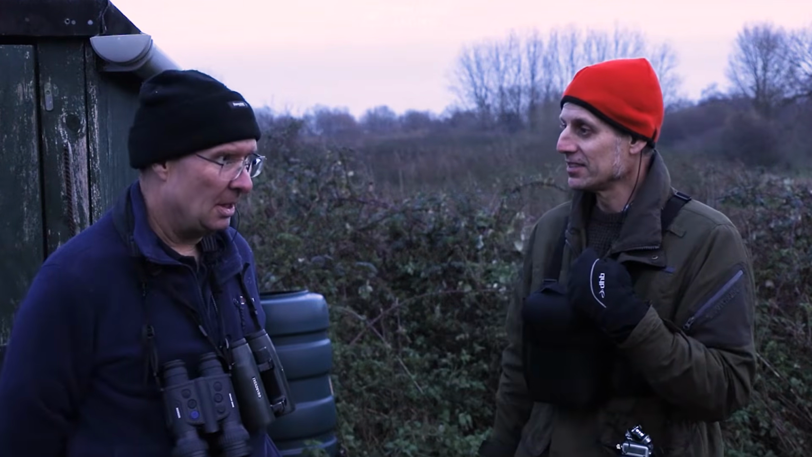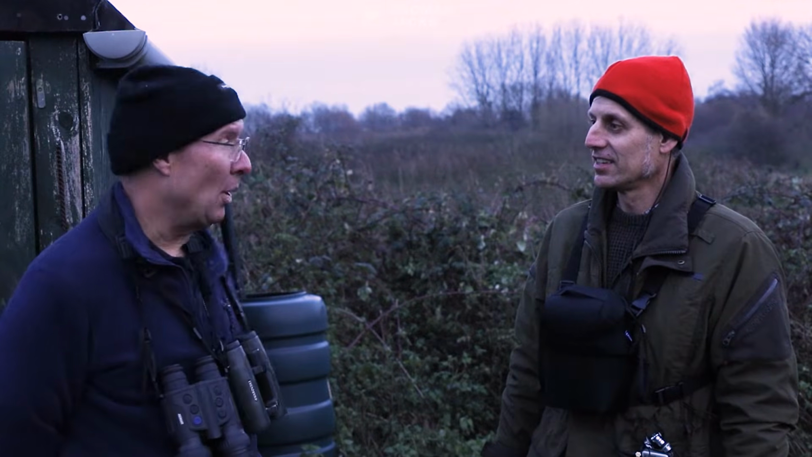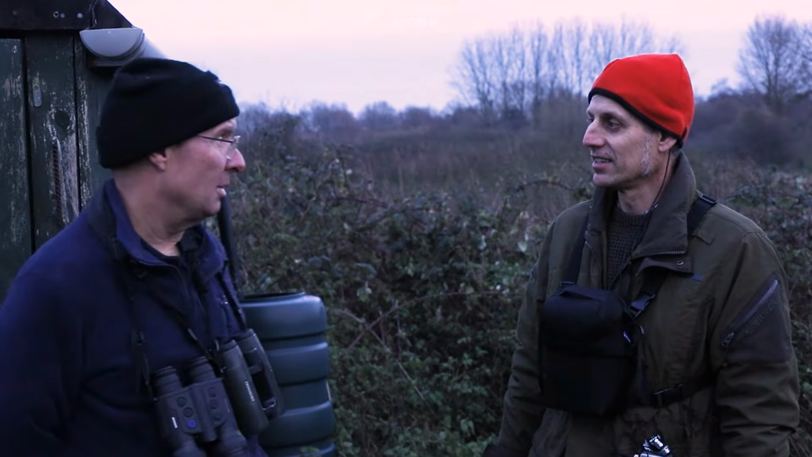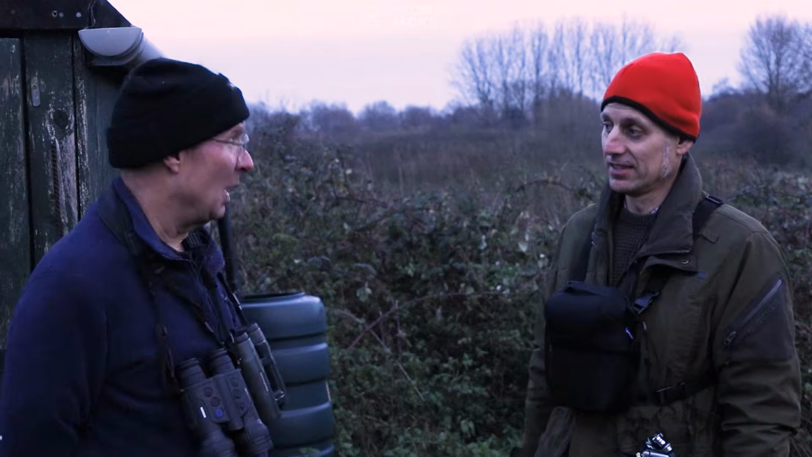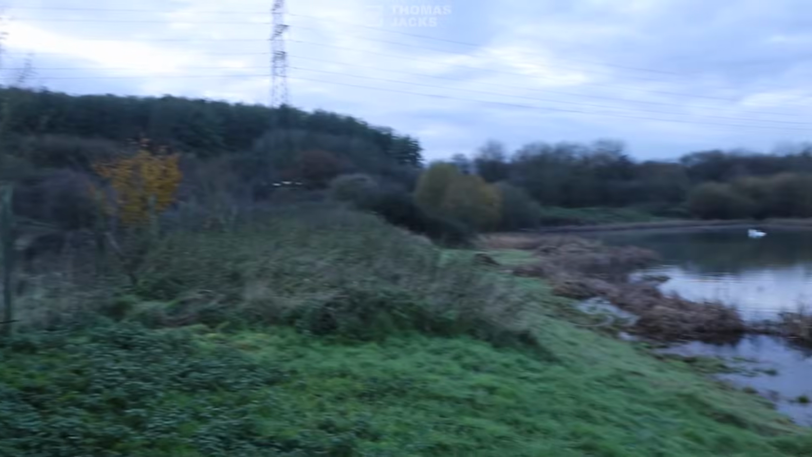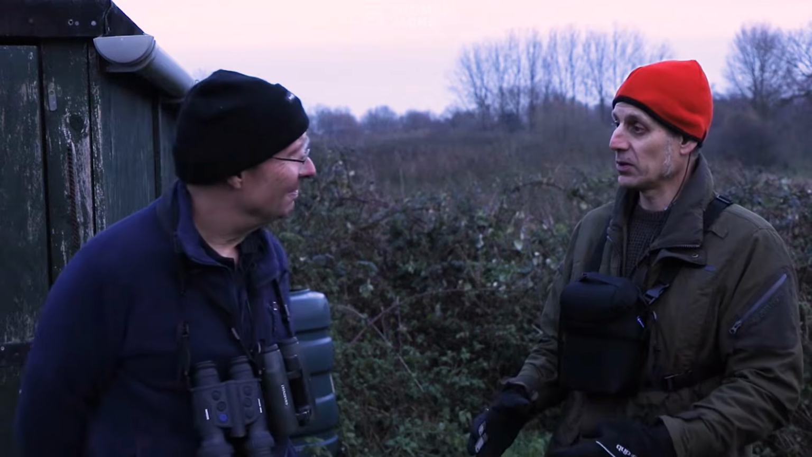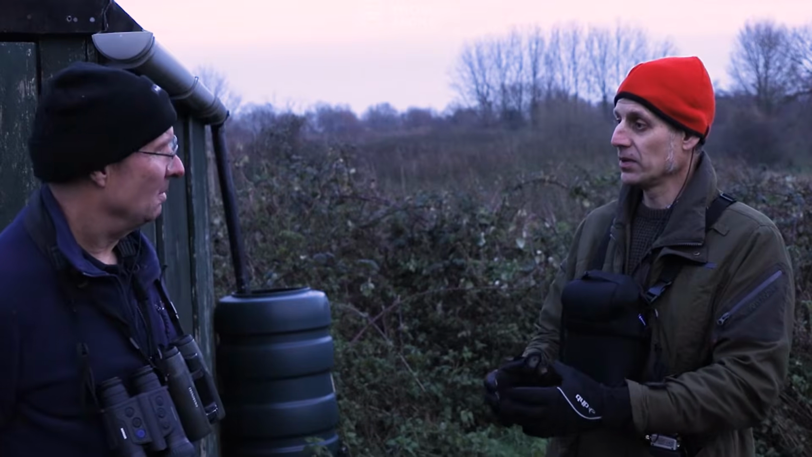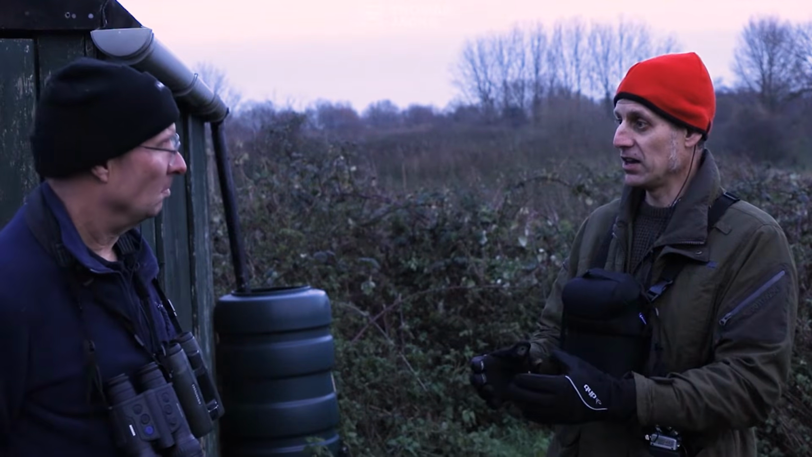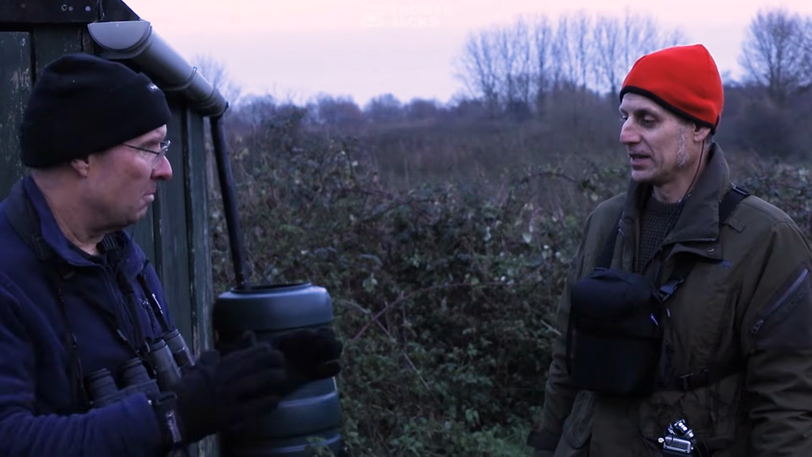Yep, this is a lovely little nature reserve right in the middle of a large town, and it might look like we're stood outside a shed, and that's because we are. But this shed is brilliant because it stops us from scaring the birds away that are on the nature reserve. And the bird that we want to see is snipe, quite elusive, camouflaged. That's why I've got the thermal. Everything about snipe is about remaining hidden.